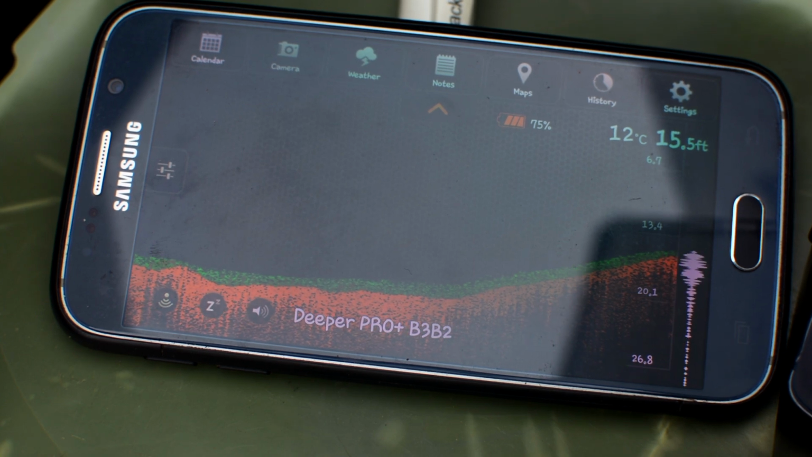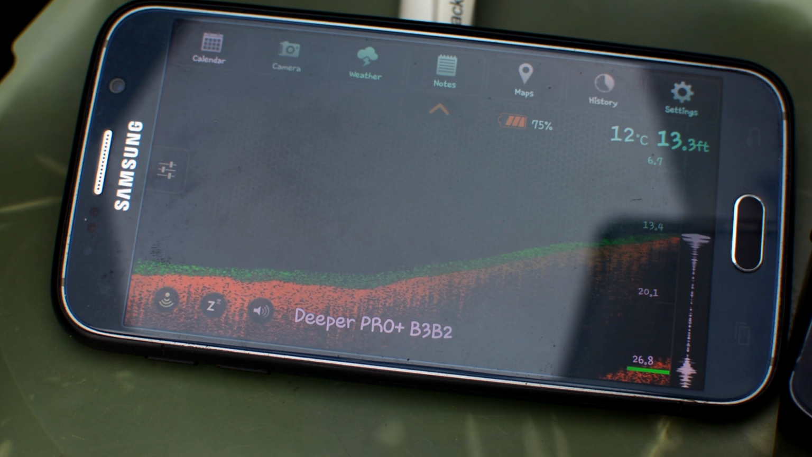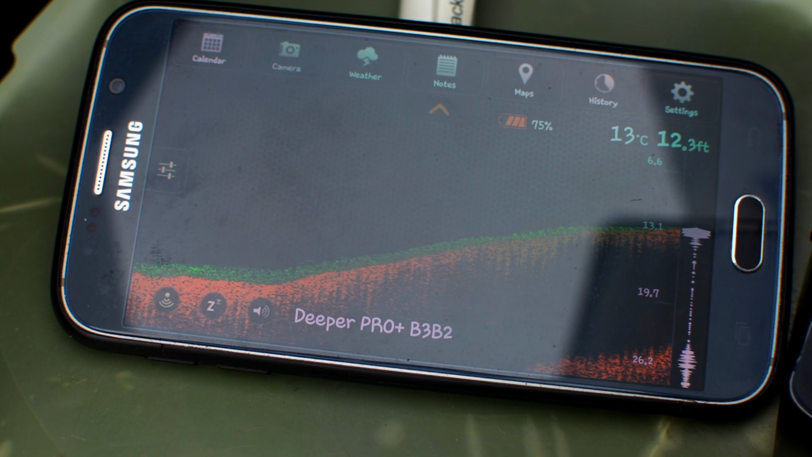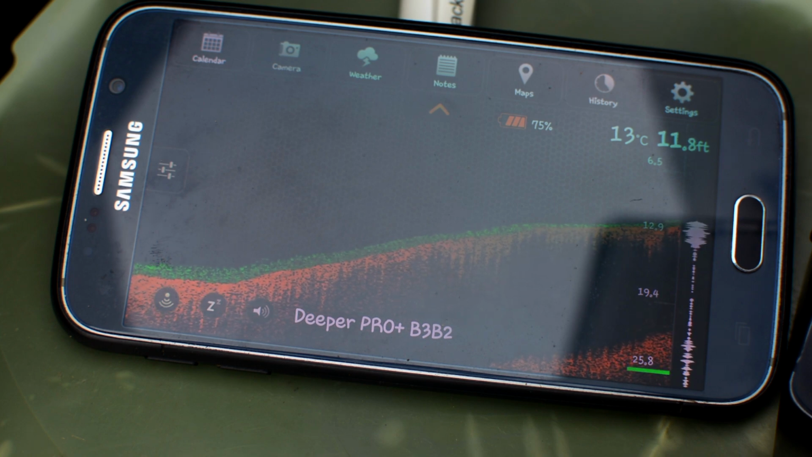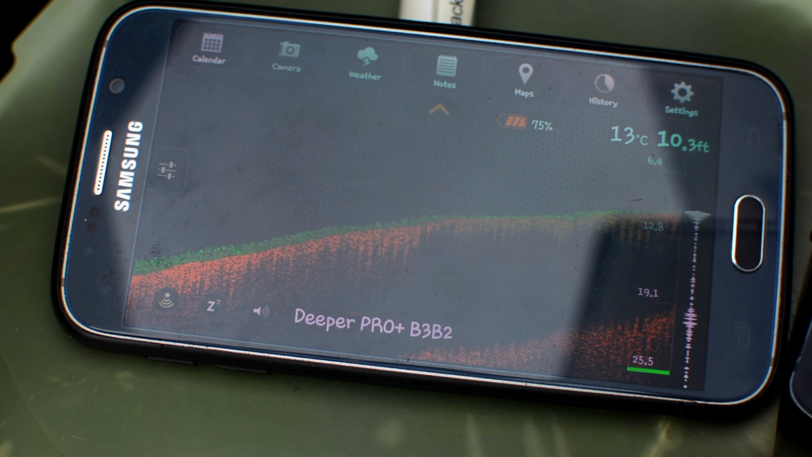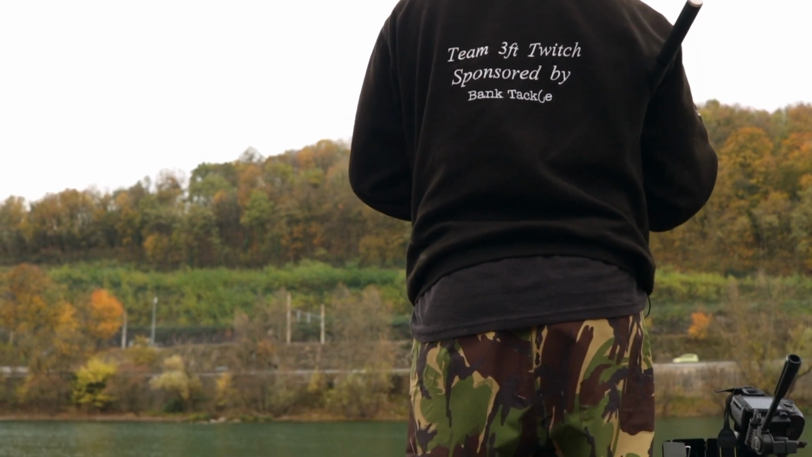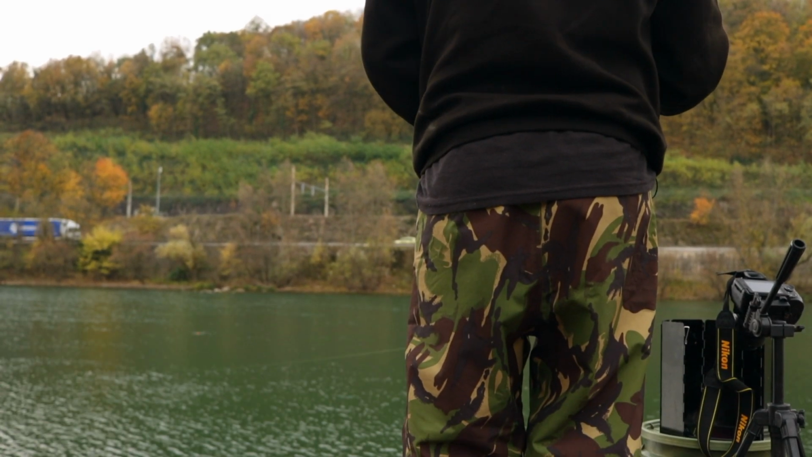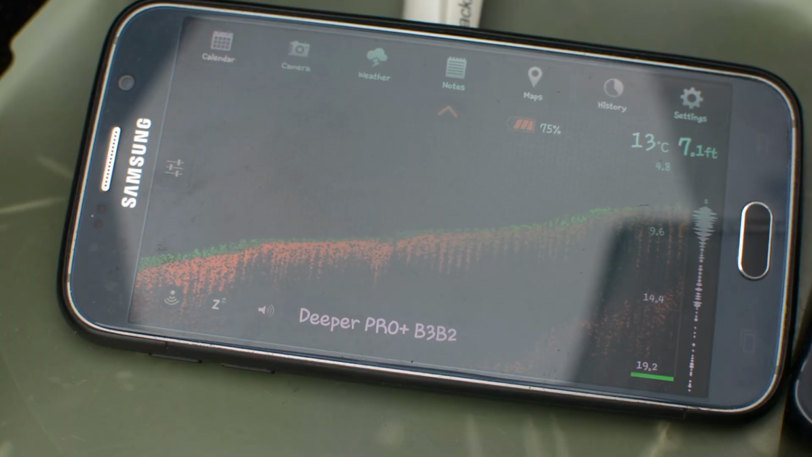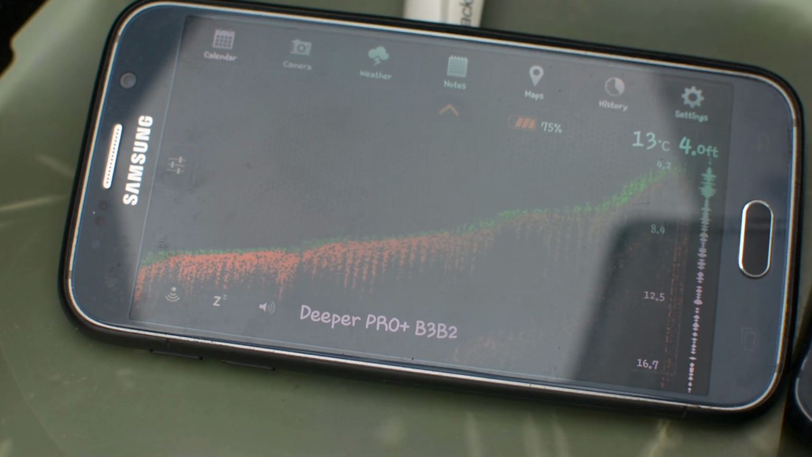But the Pro Plus is a really good way of finding features, not necessarily finding fish, but finding features, finding where you shouldn't really be. And I find it an excellent tool just to find these features in any new venues, especially on rivers where it's a massive expanse of water. You can usually find a good area to cast to using the Pro Plus. And as you can see, it's around about 4 foot in close here.